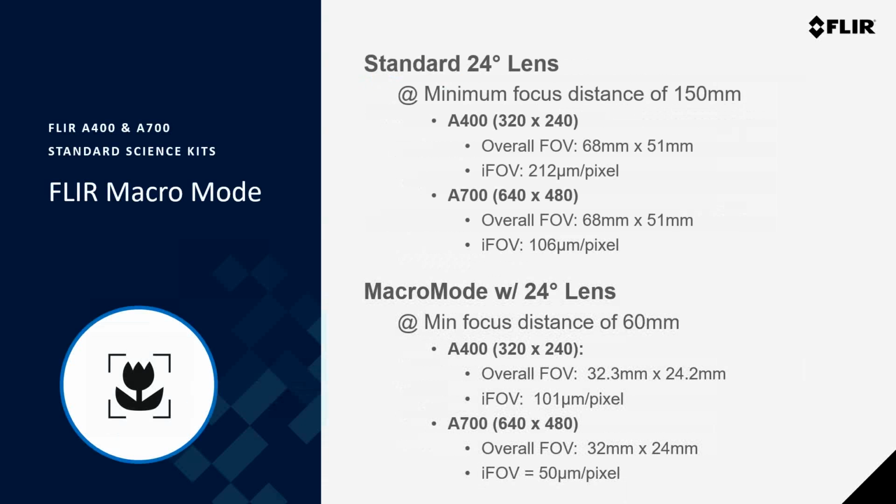By itself, the 24-degree lens has a minimum focus distance of right about 150 millimeters. And at that distance, you'll get about a 212 micron per pixel spatial resolution with the A400 and 106 micron per pixel spatial resolution with the A700.